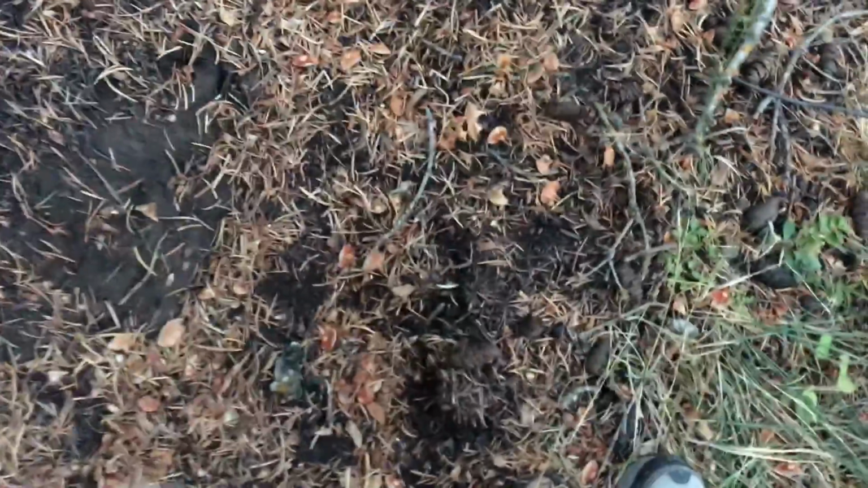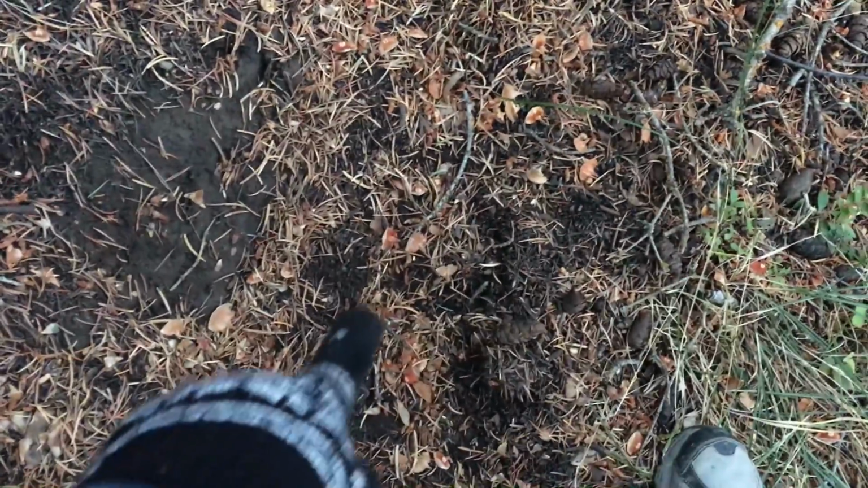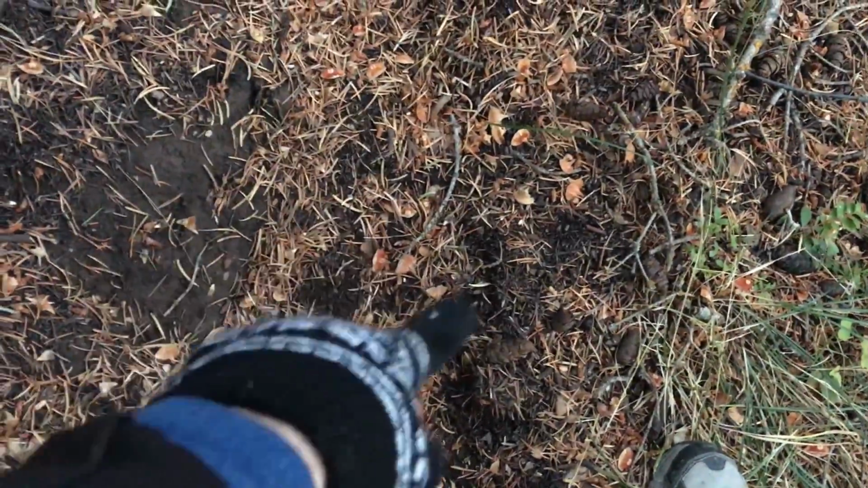It's way easier to find prints up here because the terrain doesn't get overgrown with a bunch of stuff. See how you have the two different prints? It's nice to have both of them positioned by each other so you can see the stark differences of a hoofed animal versus a gigantic, very heavy padded foot.